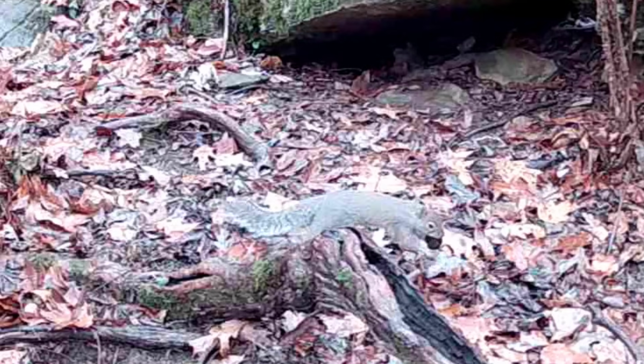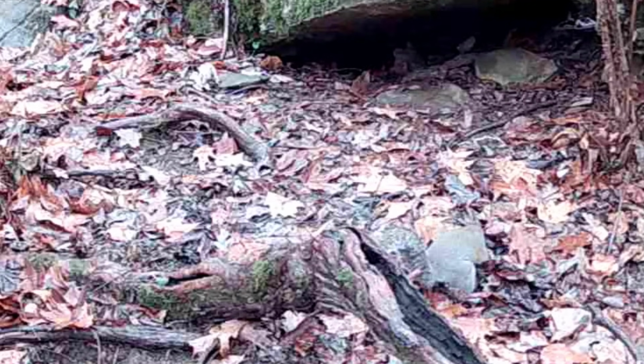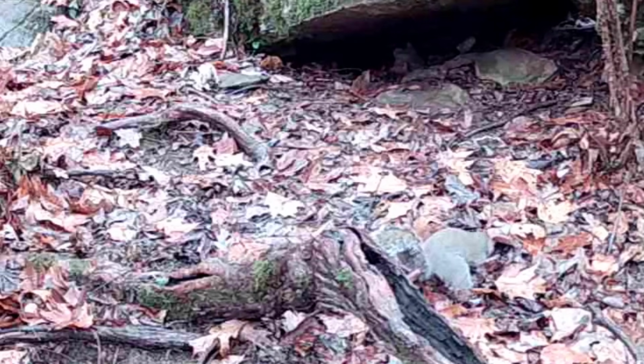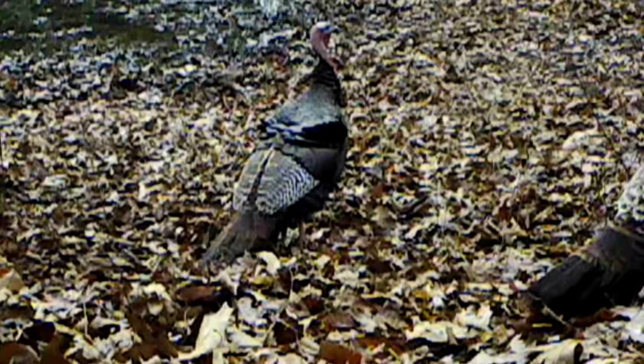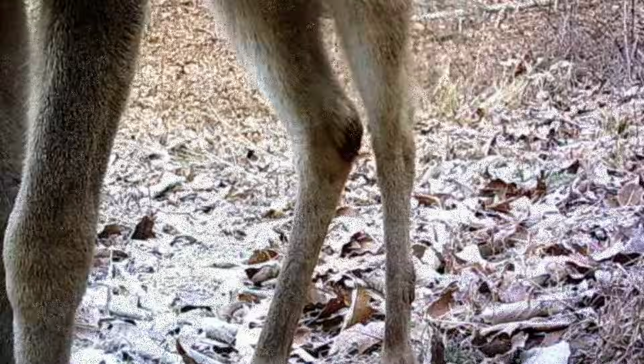And he's always finding a walnut here and there. But why he'd want to bury it in front of the rock? There's too many people there. Too many animals there at night. That's when it's busy. And at the pond, the turkey's still at the pond too. They love that place.